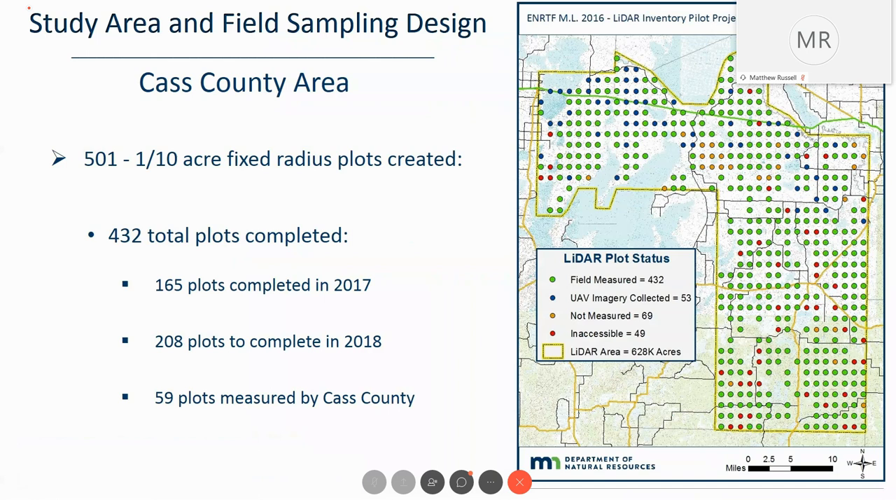So we wanted to be able to tie this data directly to the LiDAR data. And so what we wanted to do was identify the type of plot to use. Variable radius plots could cause some problems with that, so we opted for a fixed radius plot, 10th acre fixed radius plot in this case. As you can see, we created about 500 points. Each plot represents about 1,200 acres or so.